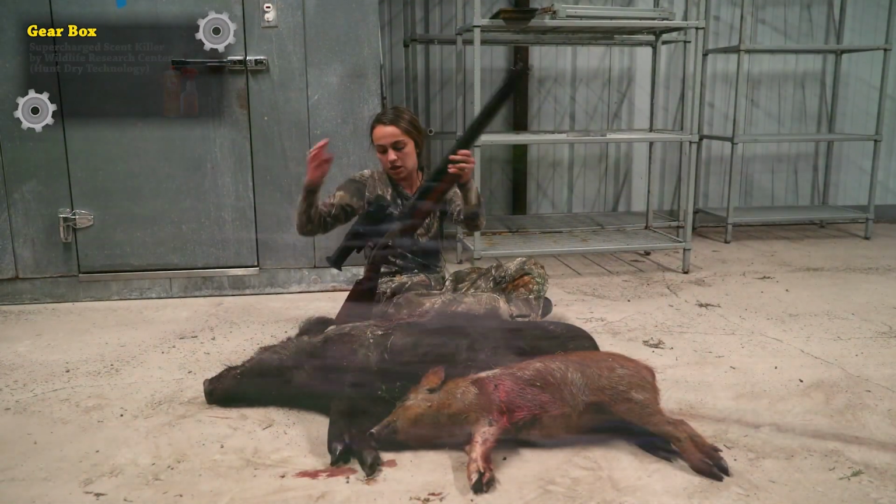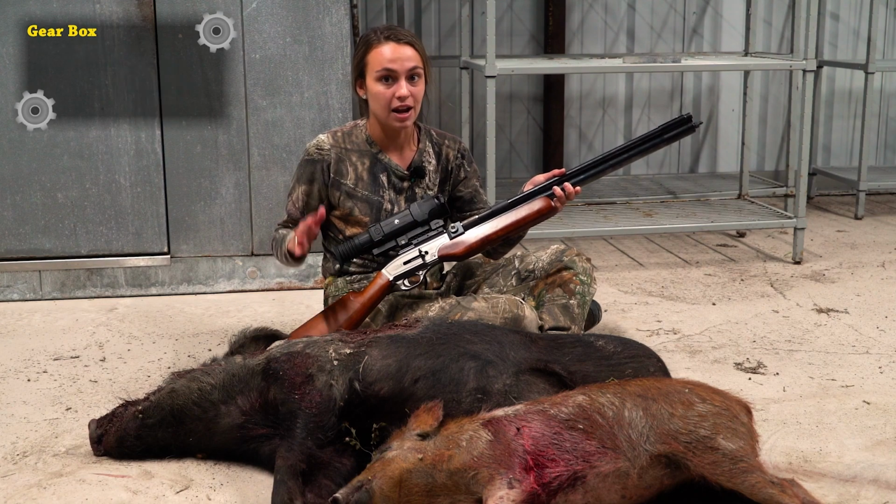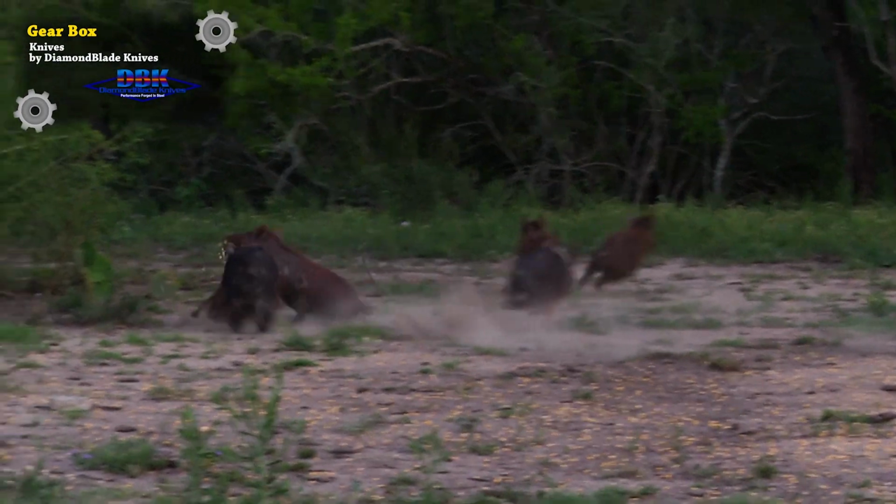But the gun I'm using is the double shot. It's an air rifle, it's a 50 cal. I had to test it out and I have to say I am very impressed. I hope y'all are impressed too. It did a great job. It was a lot of fun and I hope to get to use it a lot more.